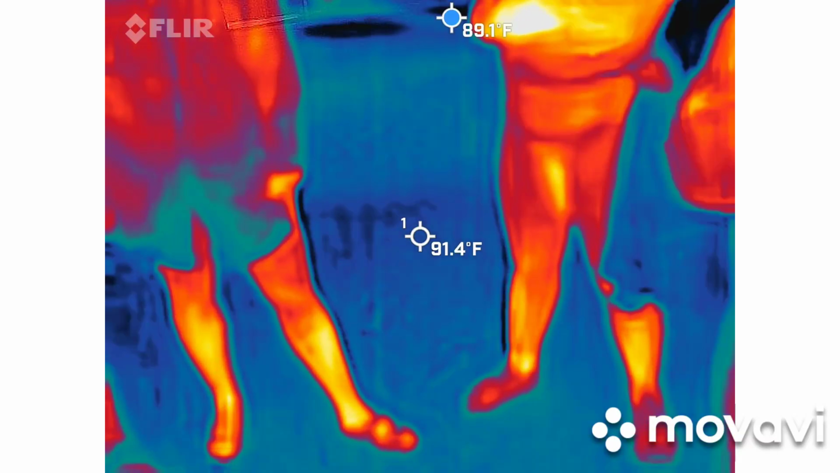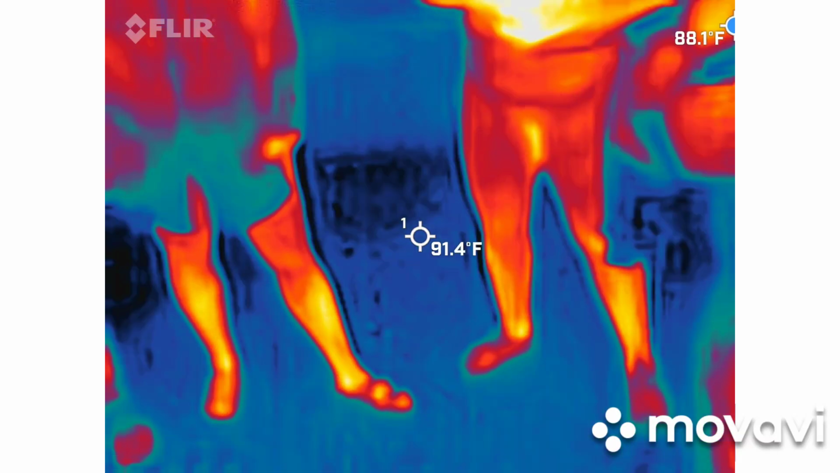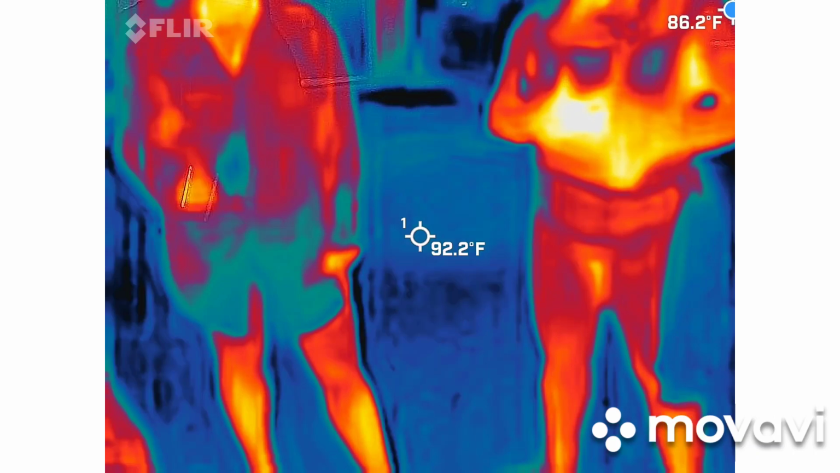The reason why is because that blue dot you guys are going to be looking for on your video is going to default to the sky if it's in view because there's no surface. It's looking for surface temperatures. So it automatically defaults to that.